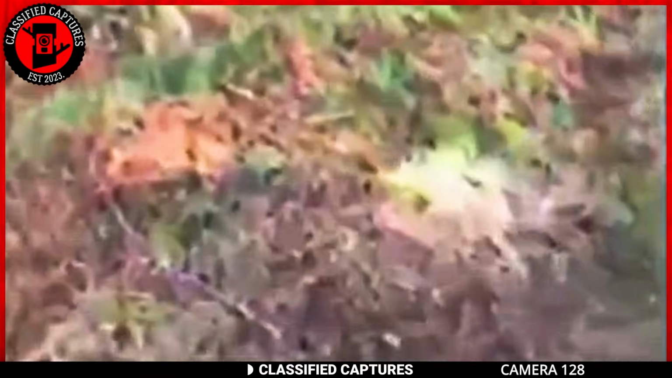As the footage rolls, an unseen entity or creature starts stalking the man, emitting bone-chilling, screeching sounds that grow progressively closer. Faced with an unknown and potentially menacing pursuer, the man attempts to escape, but the camera ultimately falls, leaving the fate of the adventurer unresolved.